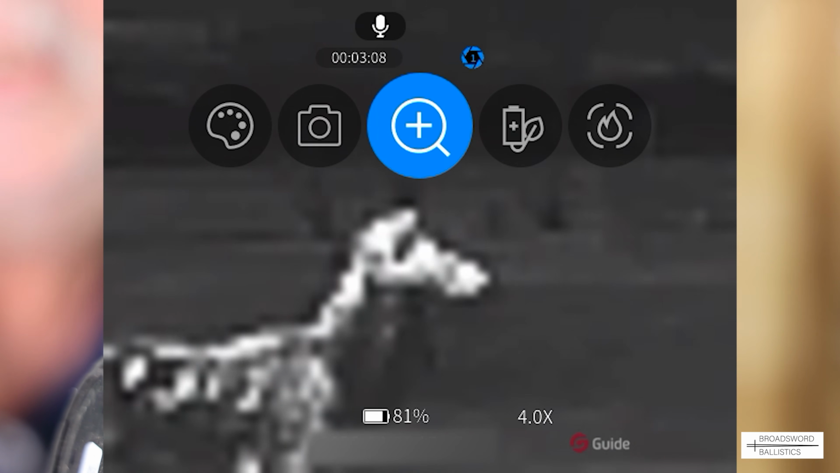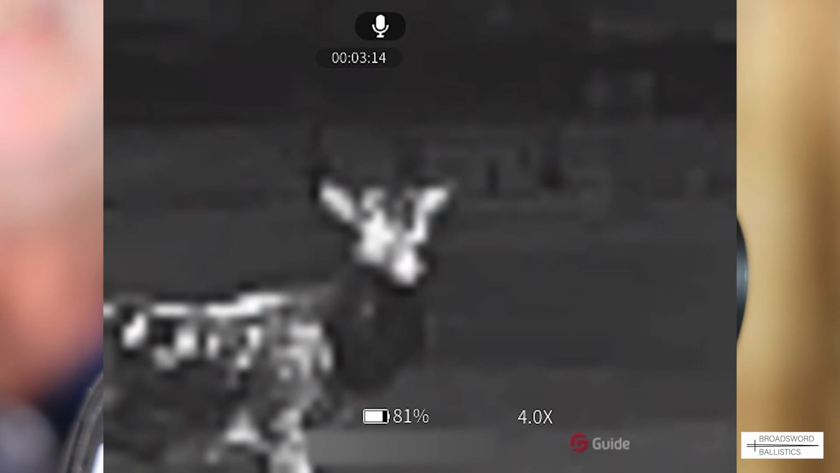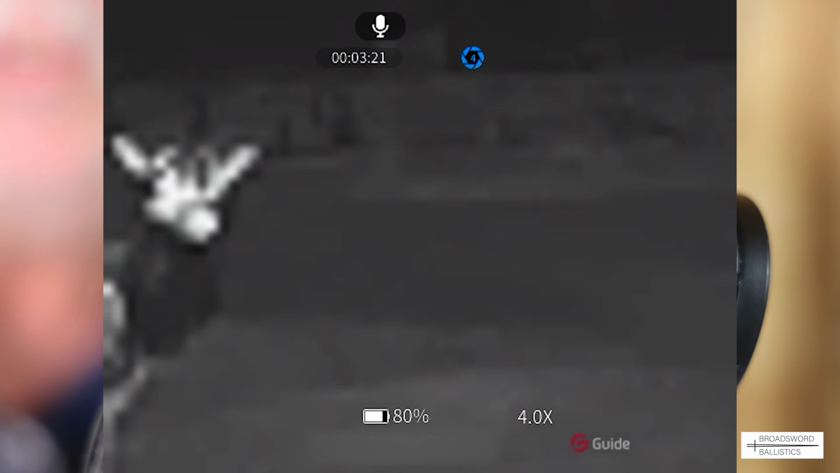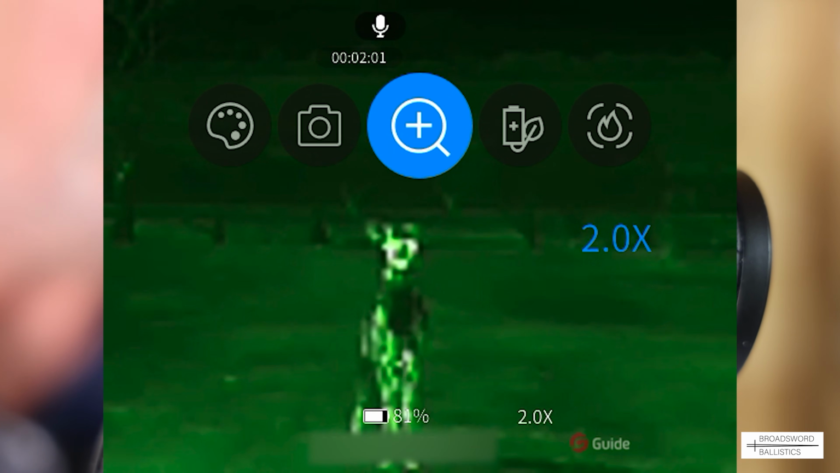As you can see, it does pixelate, but it's giving you good detection, and if something looks suspicious, or you're not sure what it is at range, if you get to 4 power, oh yeah, there's definitely a heat source there. There's something worth investigating. Also, if you hold the button down, it will smoothly progress from 1 to 4 power in a series of increments, which is nice.